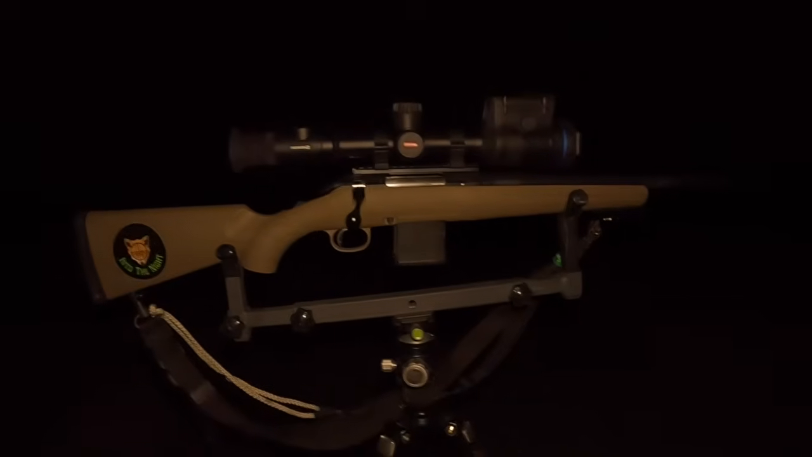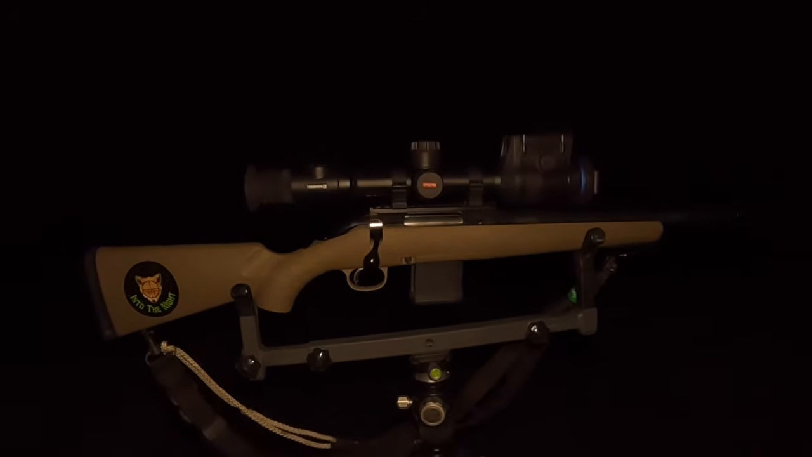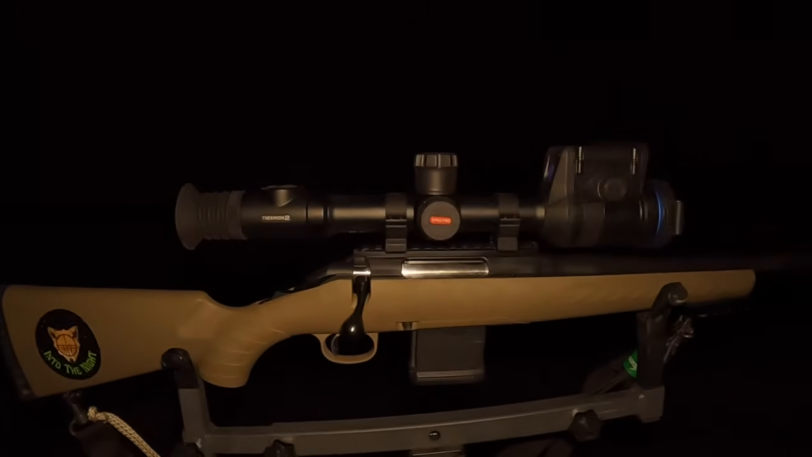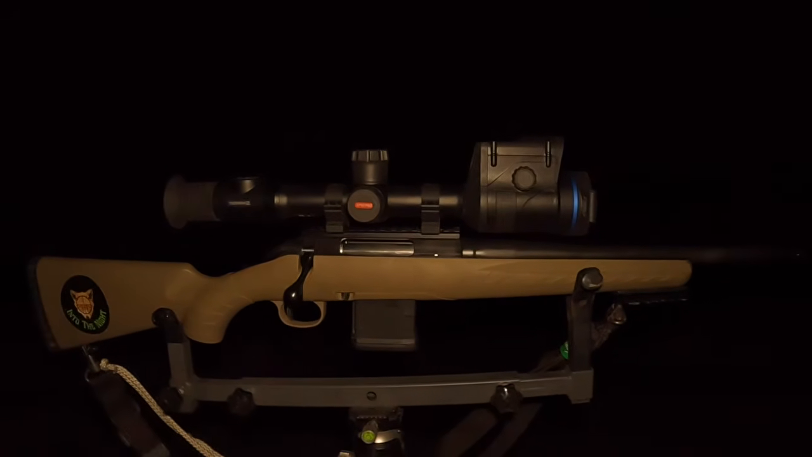See how we go. But tonight I'm taking out the Ruger American Ranch rifle in the .223. On the top of it I've got my new Thermion 2 LRF XP50 Pro. It's a really nice scope.